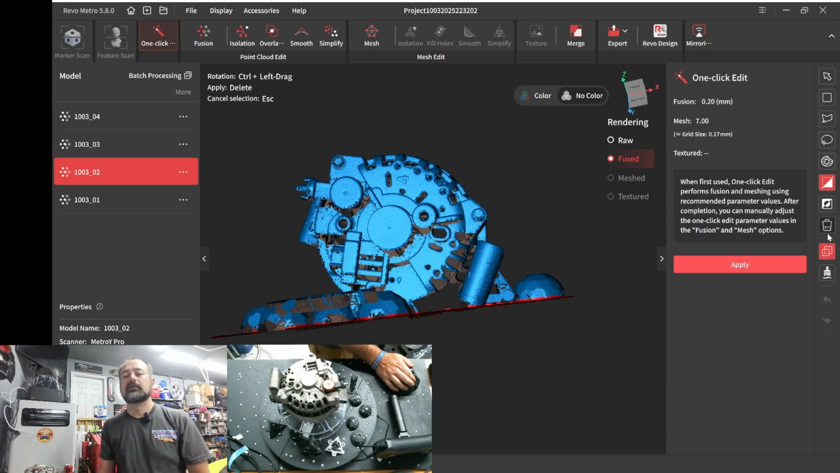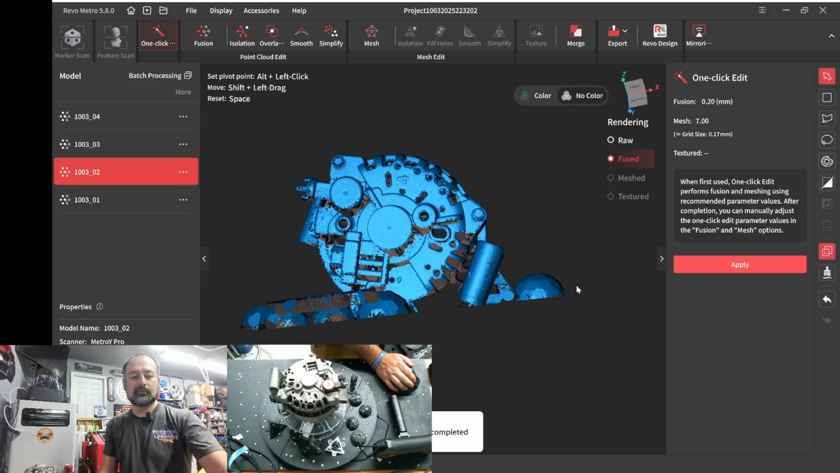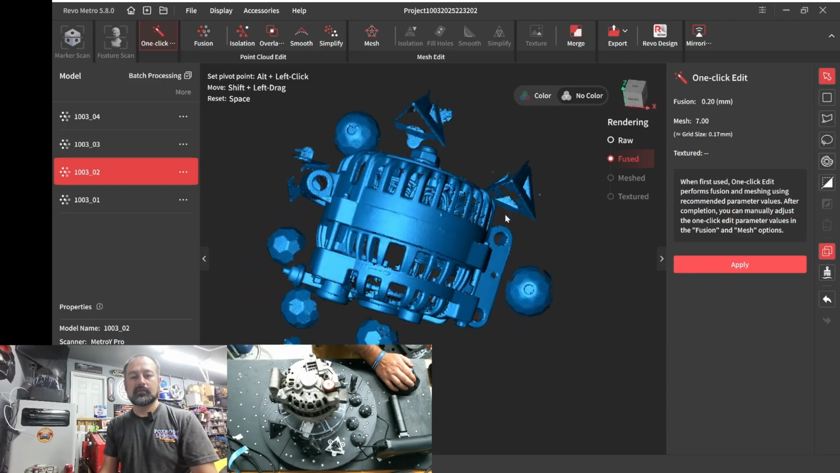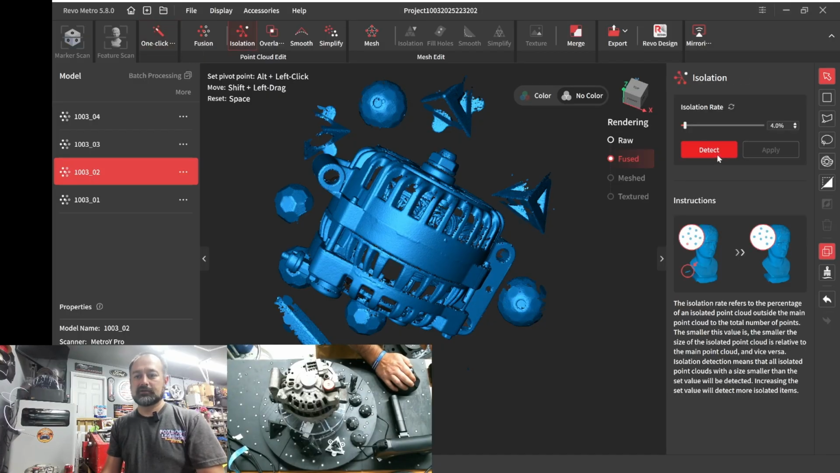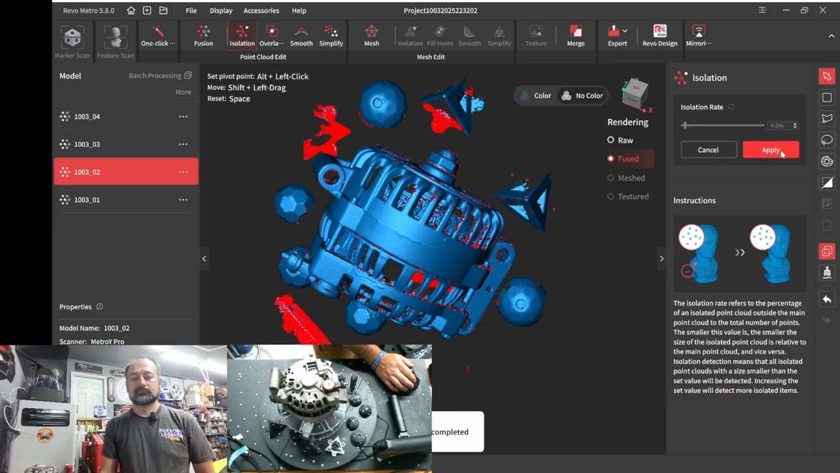Revert that, delete that. So now we should have it floating, and then I should be able to do isolation, detect. Delete that. Okay.